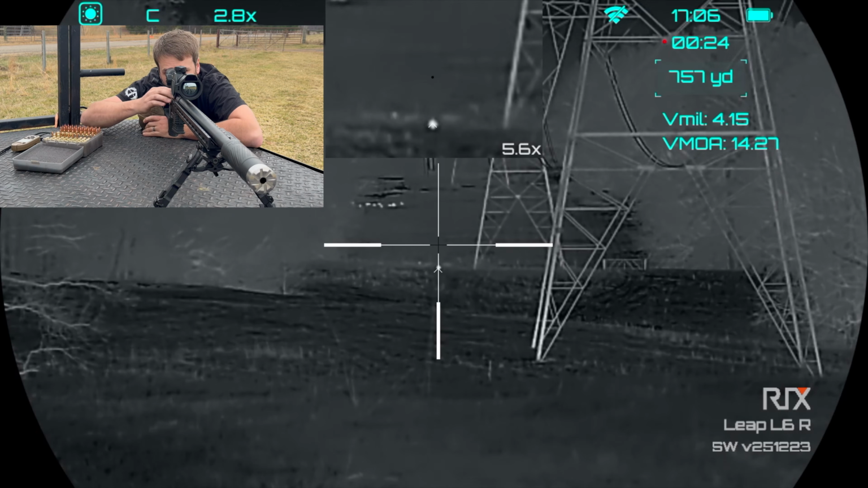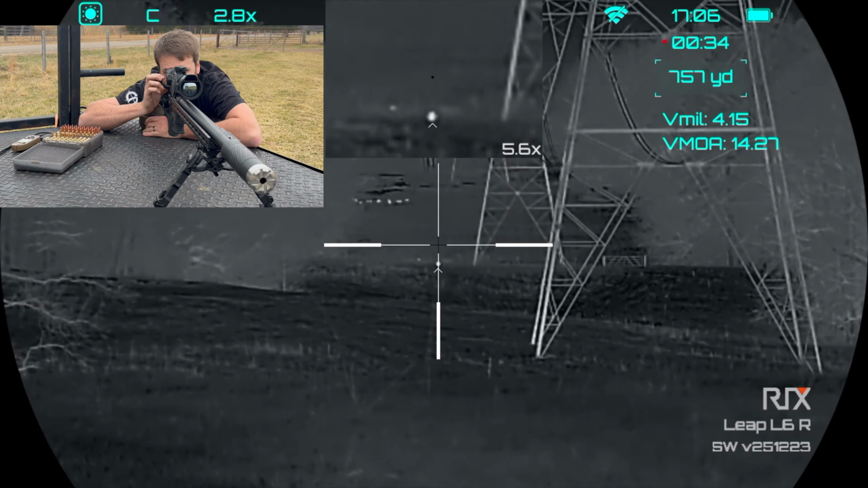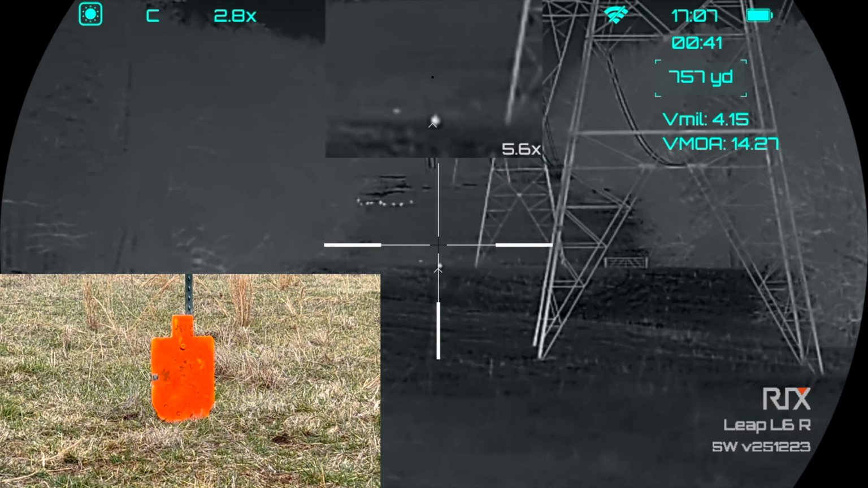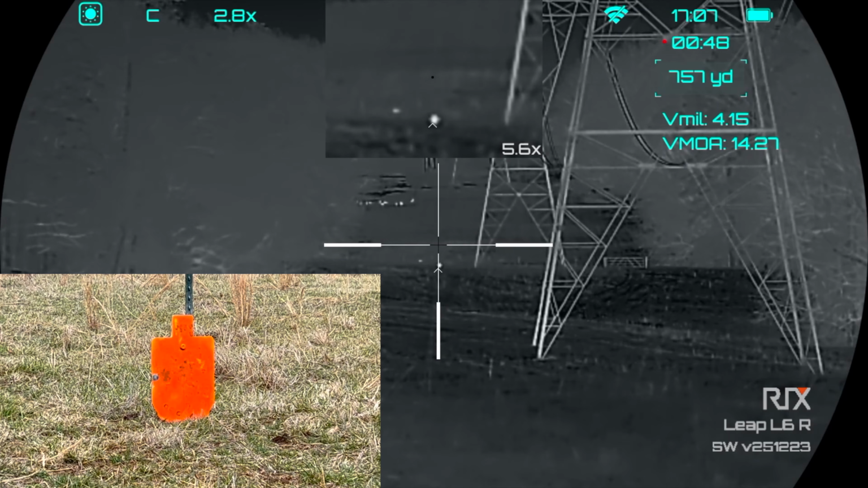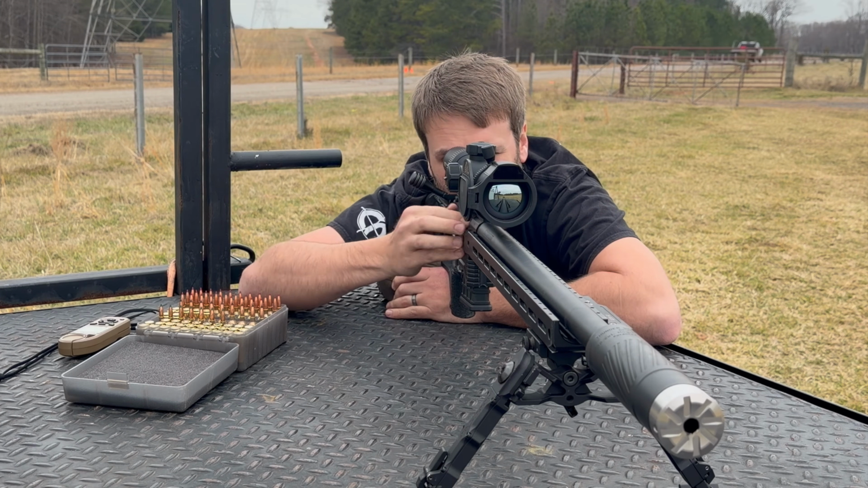So we'll try again. I'm going to aim dead on. I'm going to keep it at the bottom again because it seemed to be right, so we might be just a tad high. Let's see what we can do. Hit something. Hope it was the target.